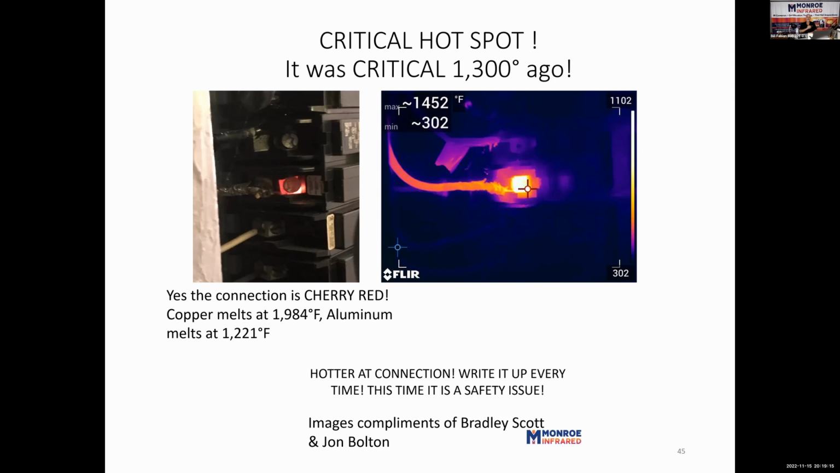So they're out there, and that is such a safety issue. And again, if the cold connections are at let's say 75 degrees, at 145 degrees, I'm calling that critical. So this thing's been critical for 1,300 degrees. I mean, it's that hot.